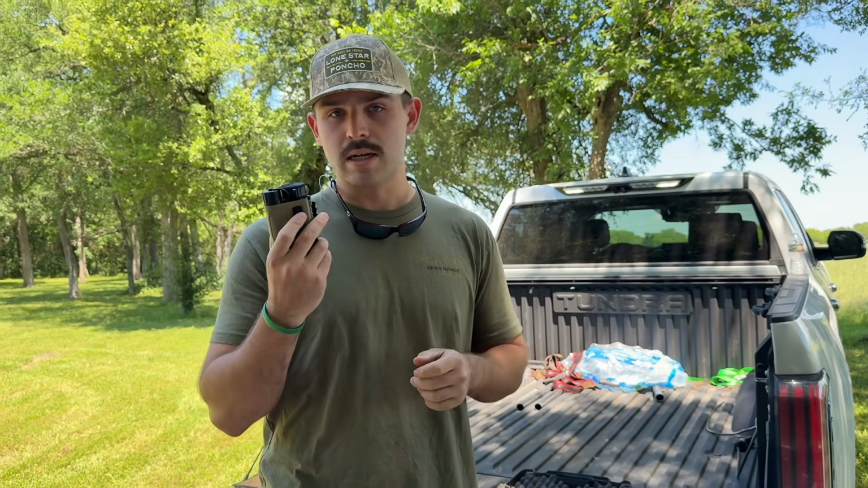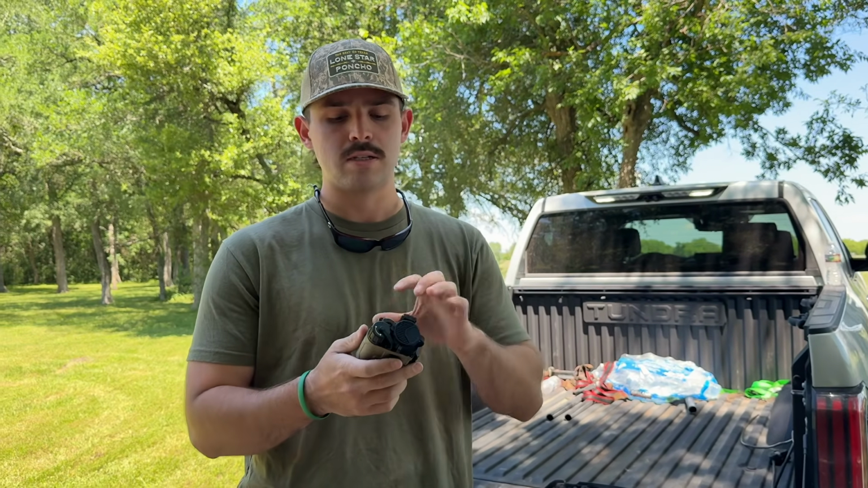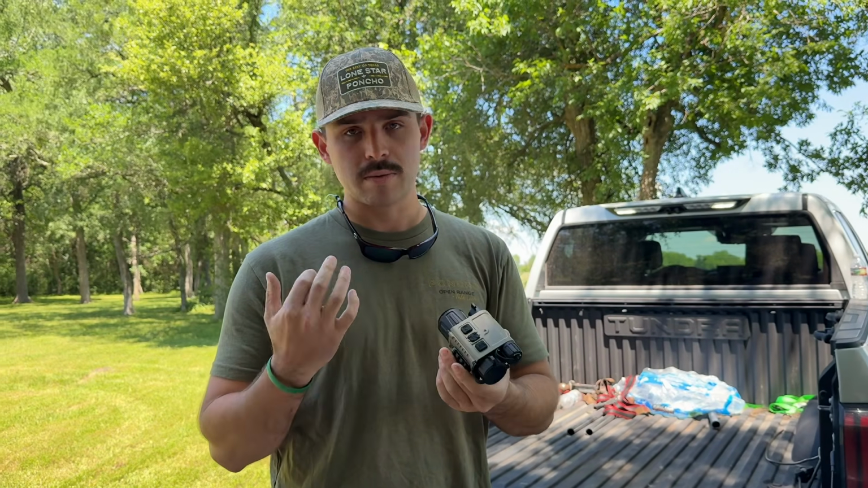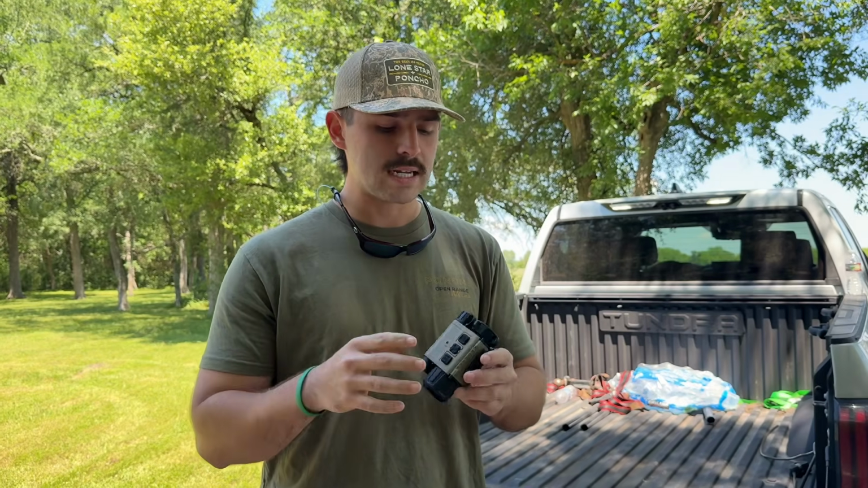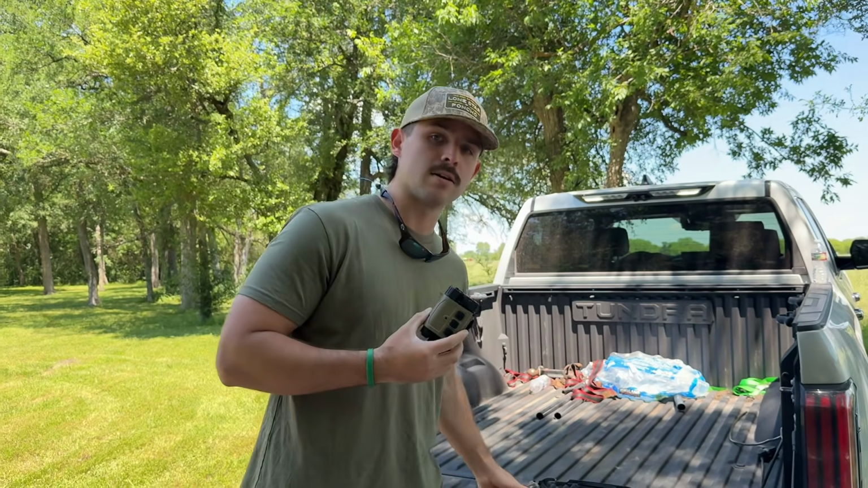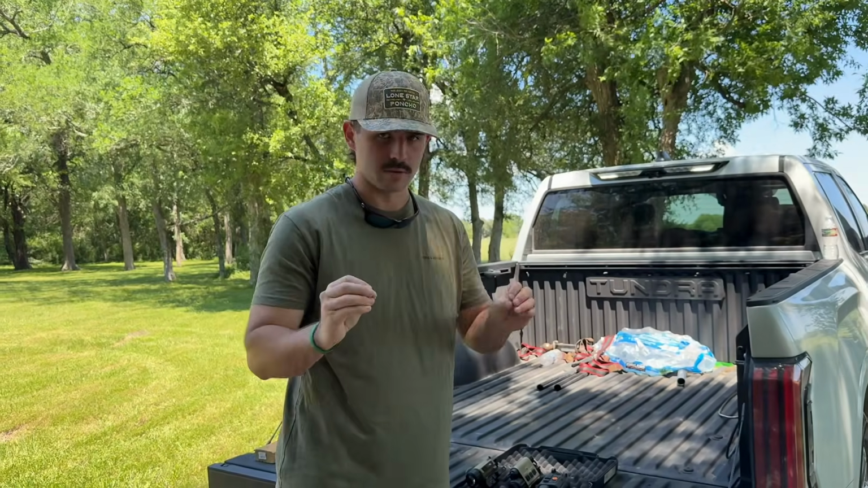Obviously, that is going to make the unit a tad bit bigger, a tad bit heavier, because you're having to put a whole other unit into this helmet mount. But I will say I am extremely impressed with the unit so far. We're going to go through in depth what makes this unit so special compared to the industry standard RH25. First thing I want to get into is weight, because I feel like weight on a helmet unit, not so much as a clip-on, but as a helmet unit, is extremely important.